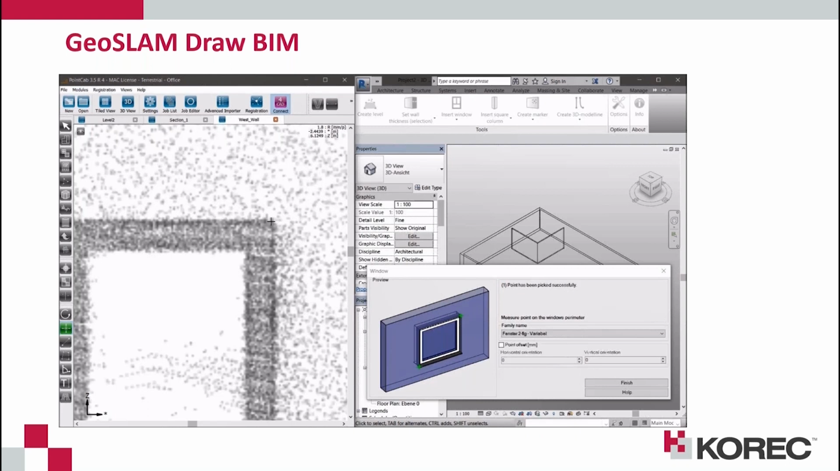And what it does fantastically is only bring the useful bits of data over to Revit rather than the entire point cloud. So you can see here we've got Revit on the right and GeoSLAM Draw BIM on the left, and we're able to select the wall element, the window element inside of Revit, and then there's a hard link between the two pieces of software.